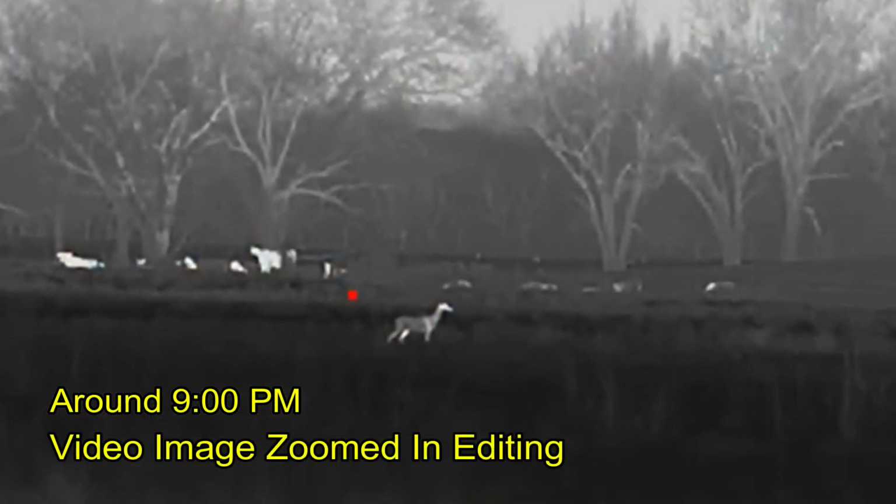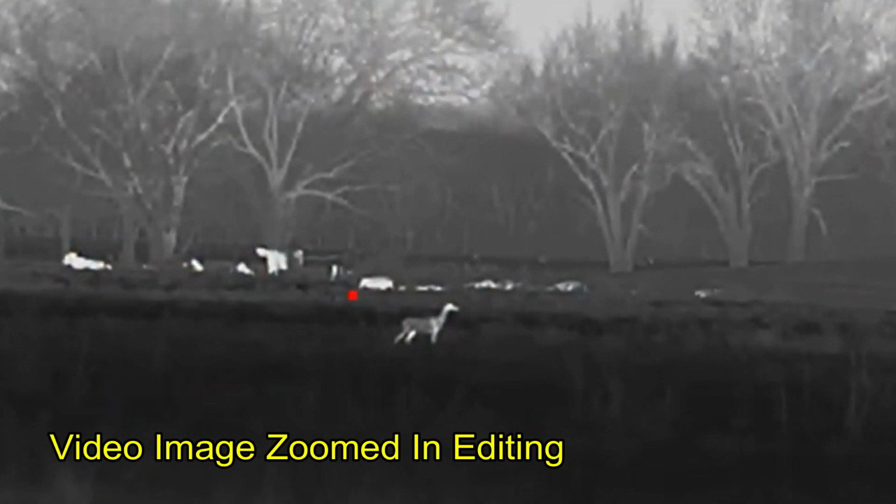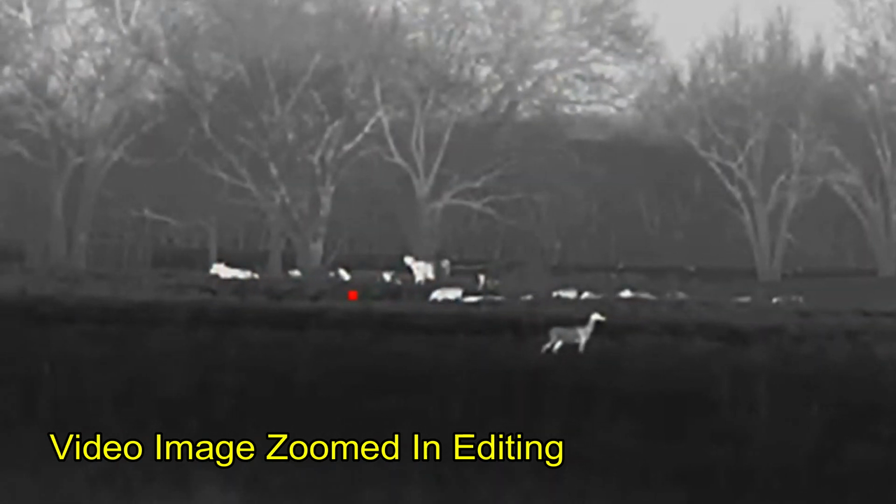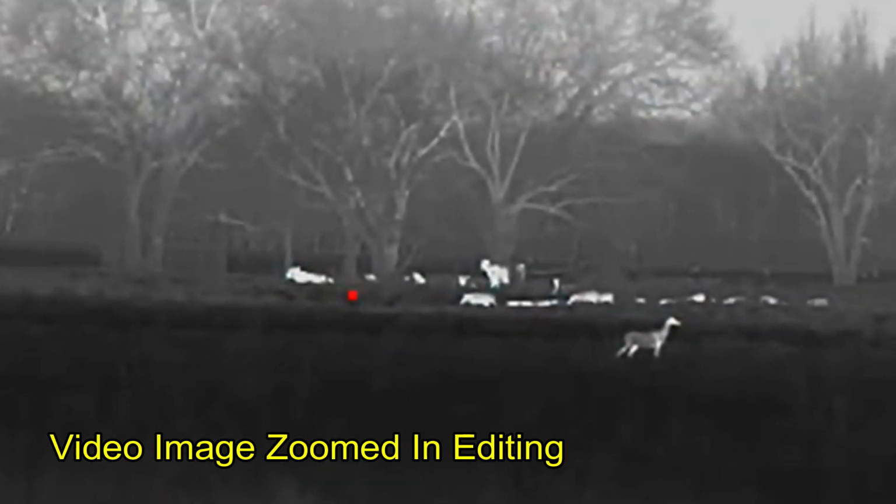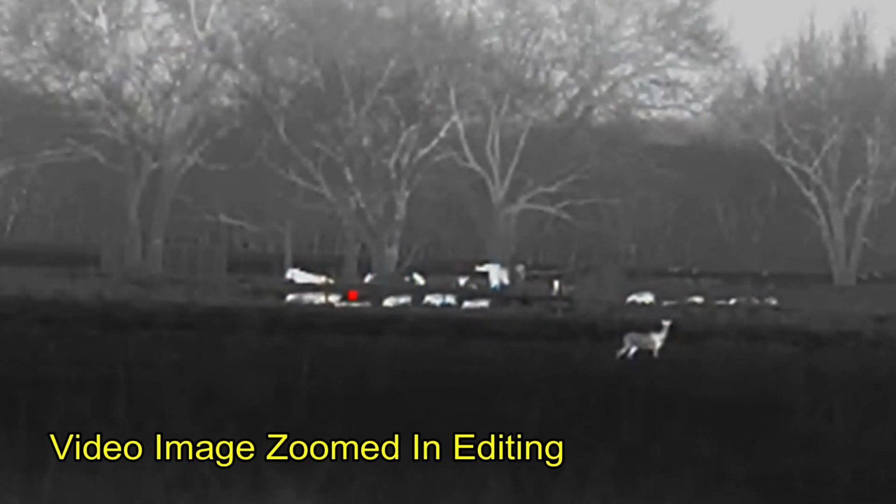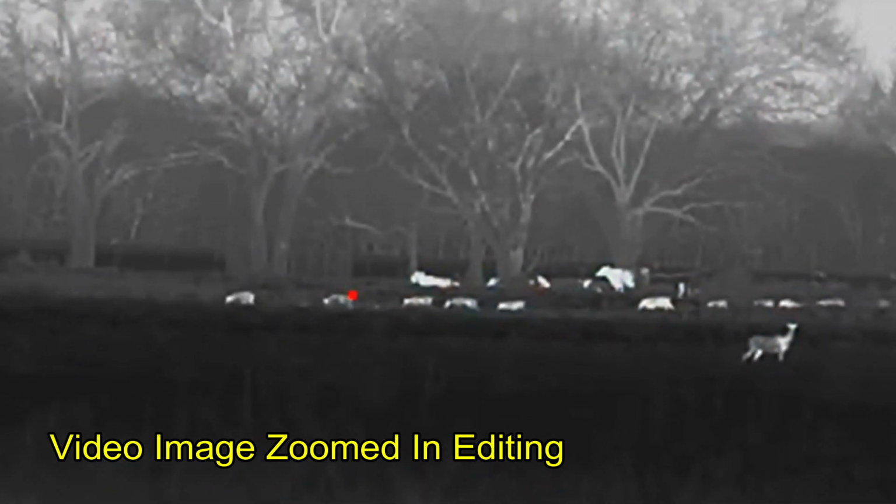We moved on to check out other parts of the property, and here we're down in a little valley area overlooking the neighbor's winter wheat field where there is a large sounder of hogs. The deer in the foreground is standing in some Bermuda grass that is on our side of the fence. And we waited to see if these hogs would move to our side of the fence, but they never did.